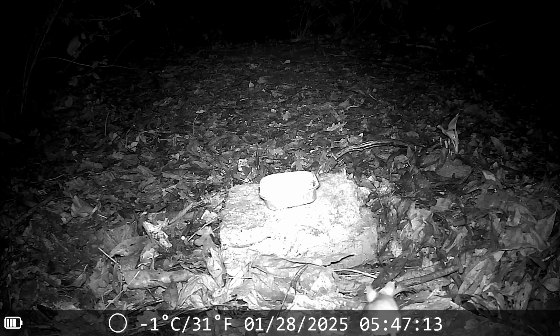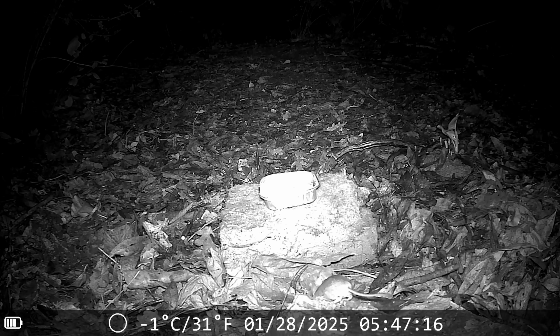Then hopped out from this dry stone wall where we placed it was a wood mouse. Now, wood mice sometimes will live in dry stone walls, as you can see, and its ears were absolutely huge. I'm assuming it's a wood mouse. I might be incorrect because of just how large those ears are, but I believe it is a wood mouse.